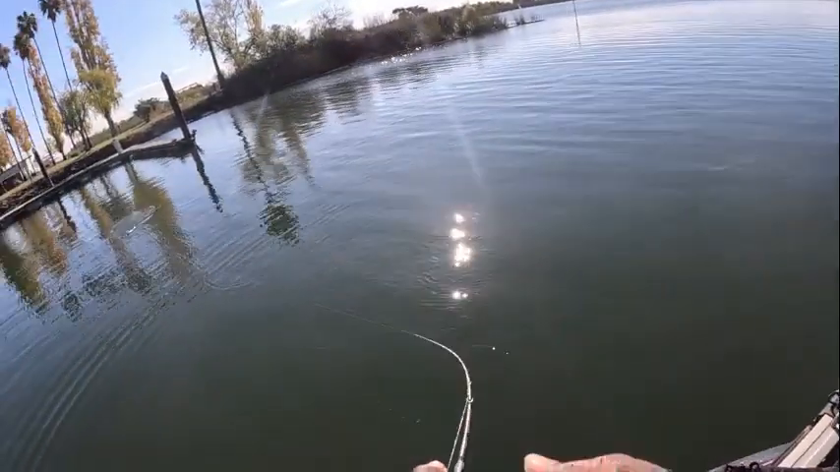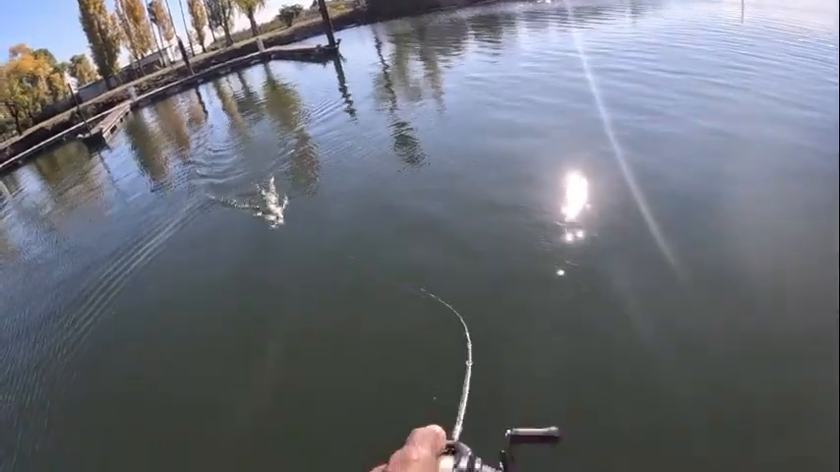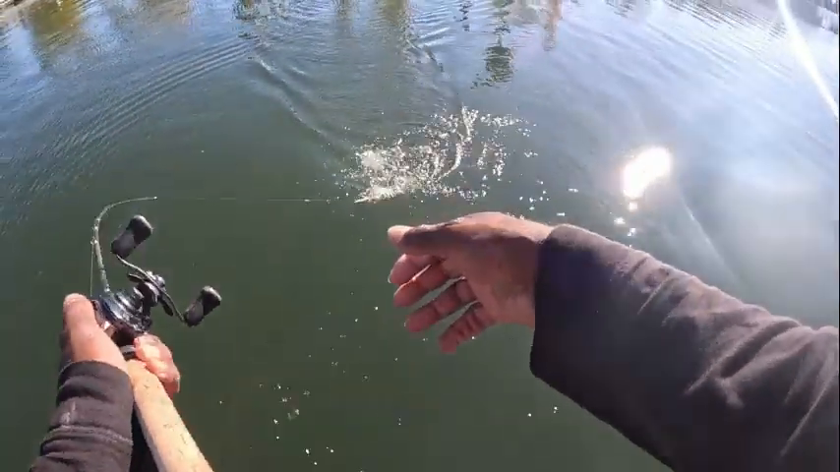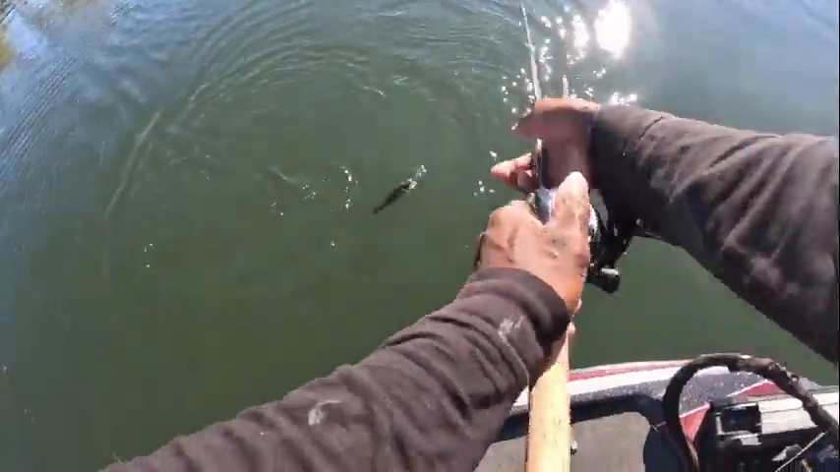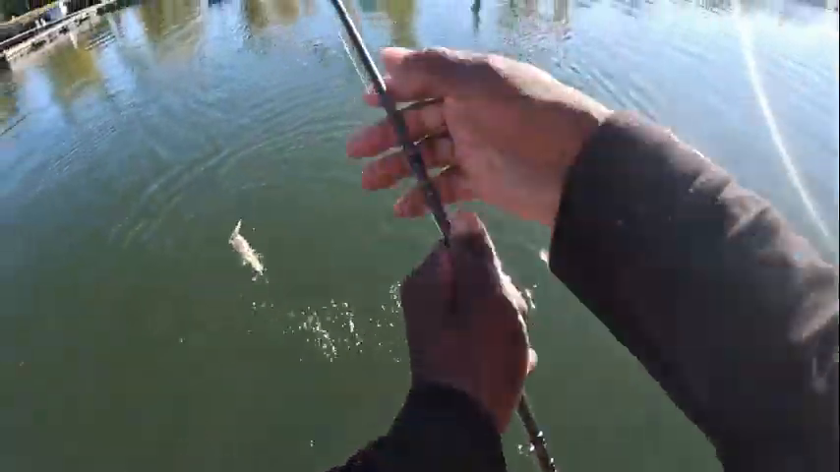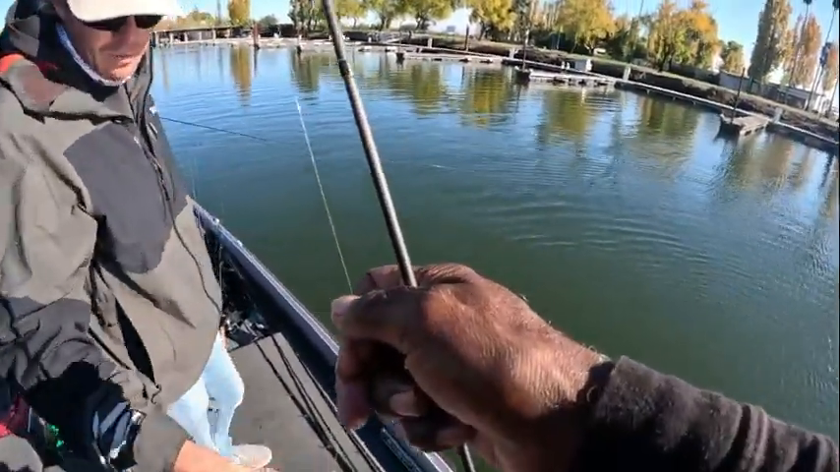I think he's in some grass too. He's a little one, but when I start hitting his face first like that, he had it in the front. See, he's got the front of it in his mouth. That's when they're really aggressive. So I always grab them like this.